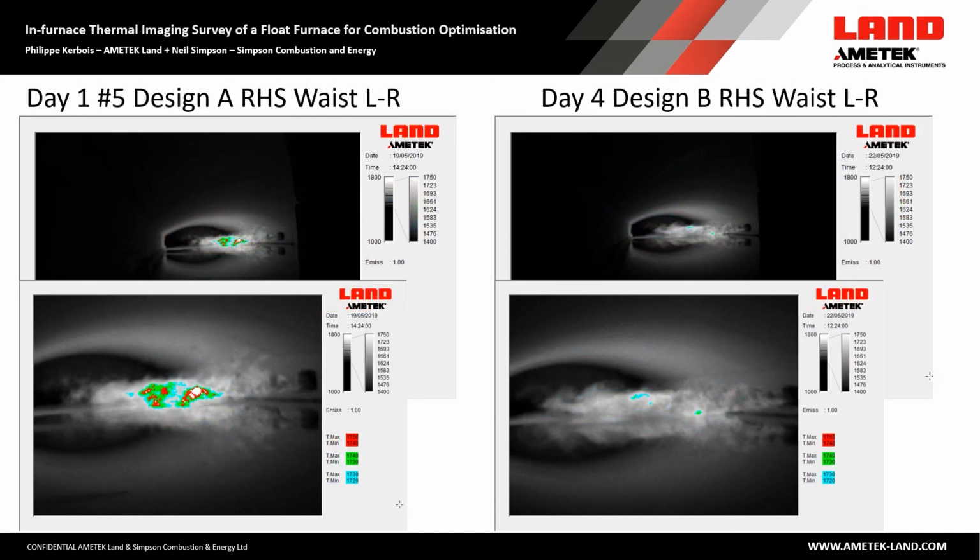Again, similar orientation, left hand side being day 1 with the design A, and right hand column being day 4 with the design B. And you can see how the port 5 flames clearly were the hotter flames, and how much we've been able to reduce them.